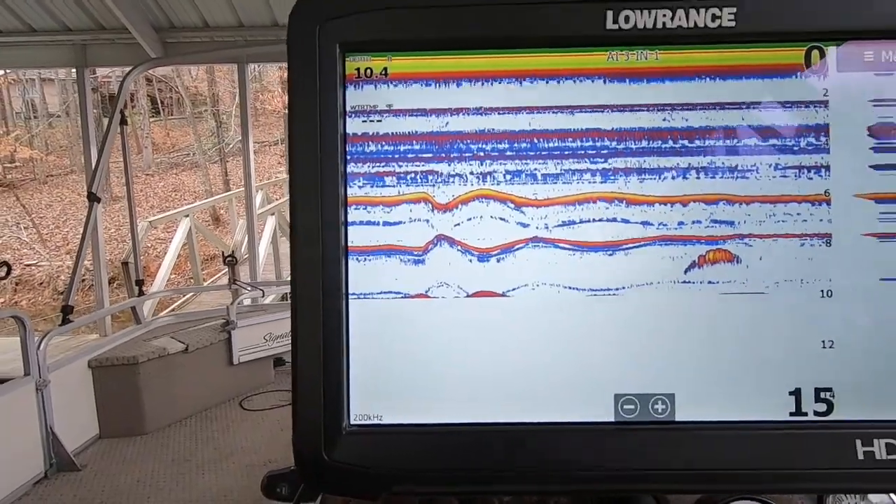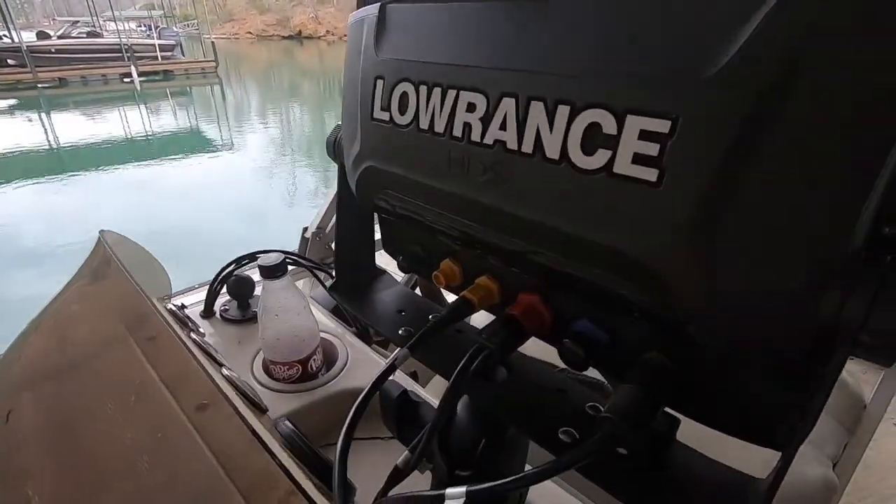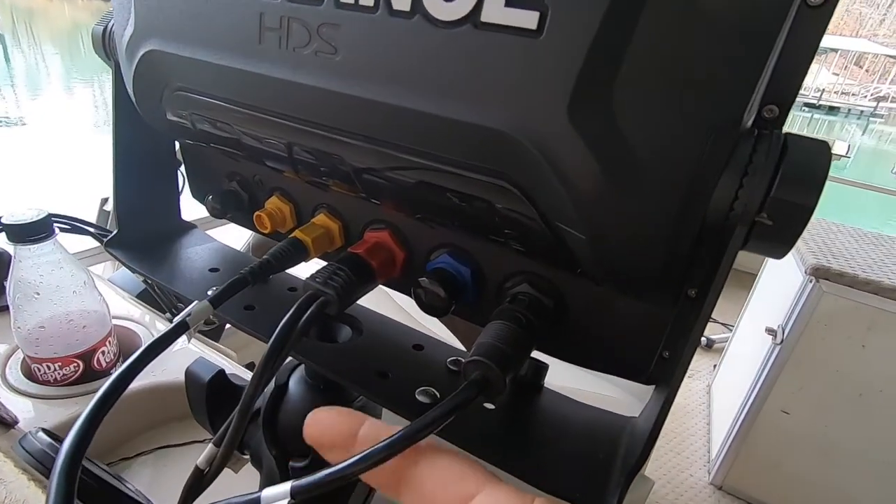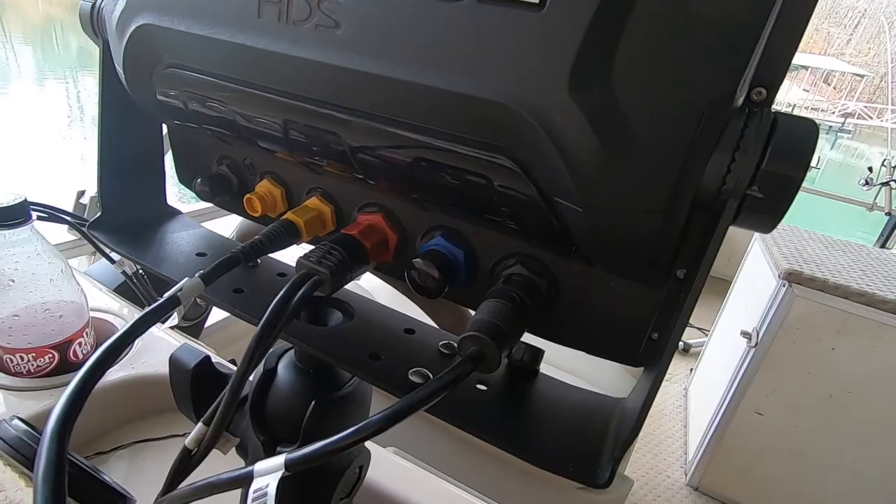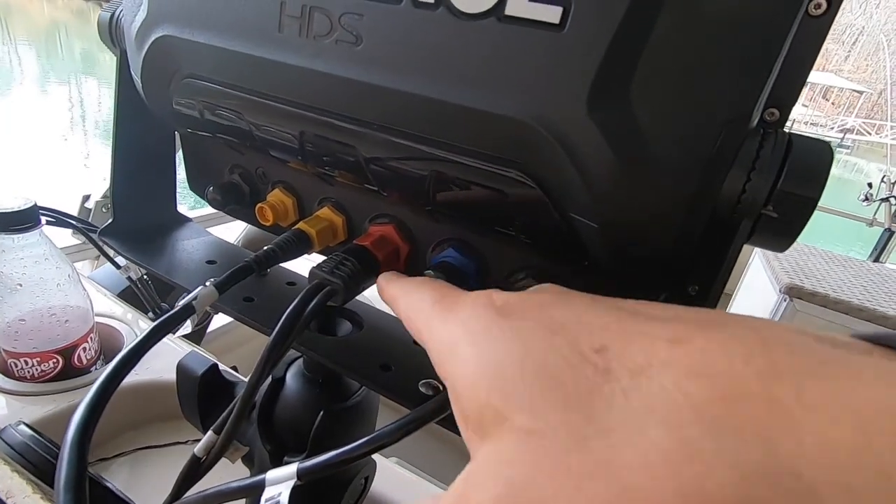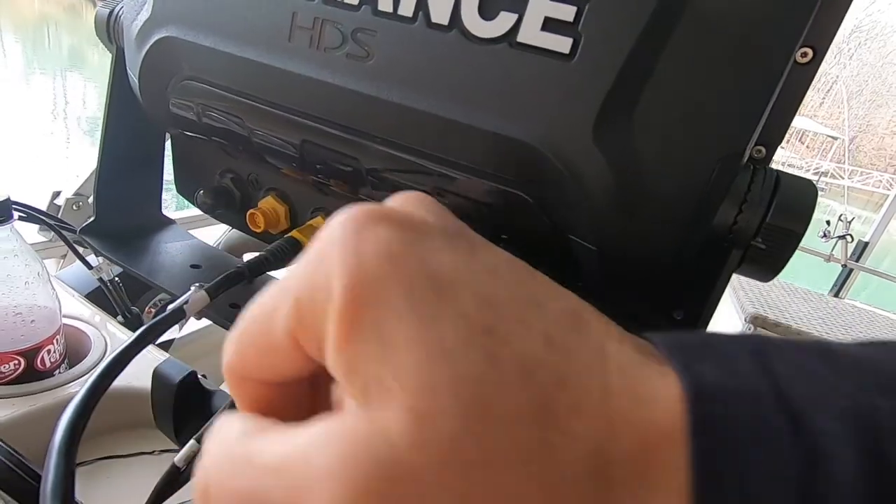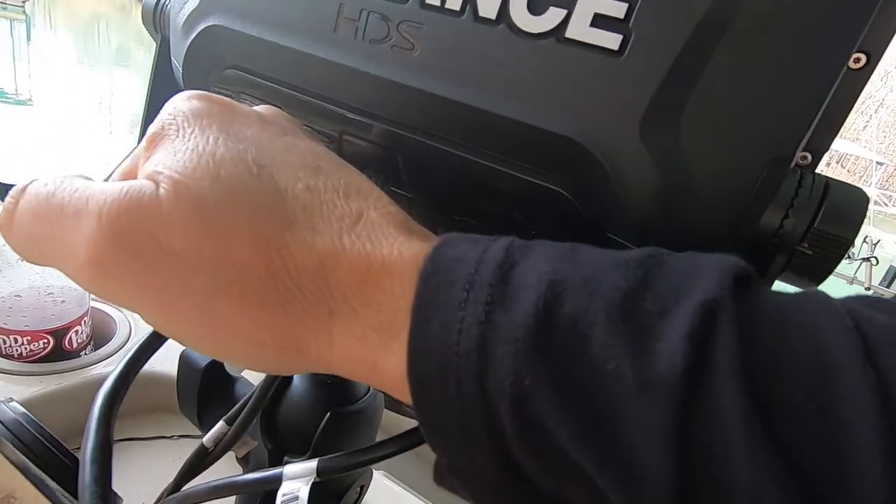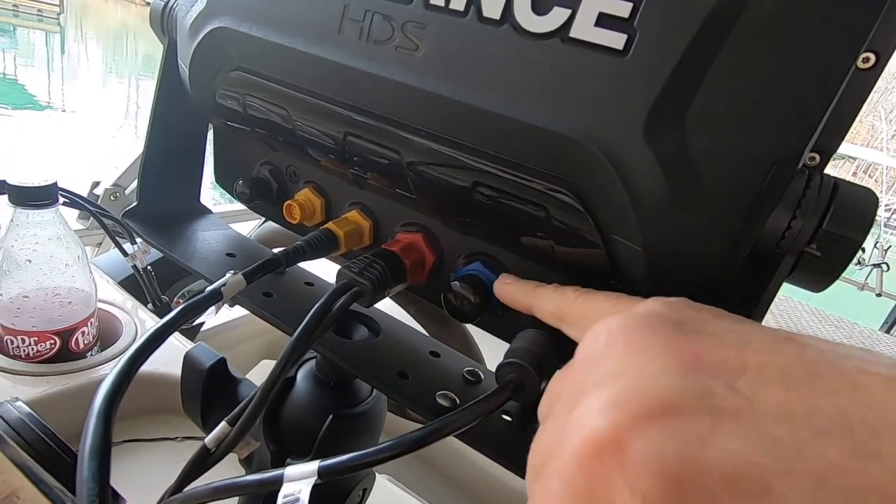Number one, before I go any further, first thing you want to check is make sure that your connections, if you have a 3-in-1 or total scan transducer, you're going to be in channel 2 on the black port. So they're color coded. Power is to red, my networking cable is to yellow. This is actually going to active target. I got another network that'll go to my other graph. And then blue is for 2D sonar.